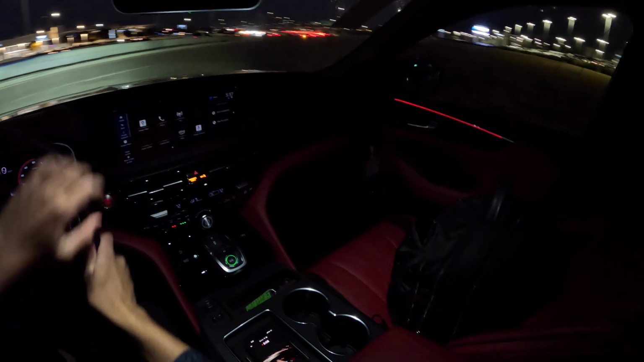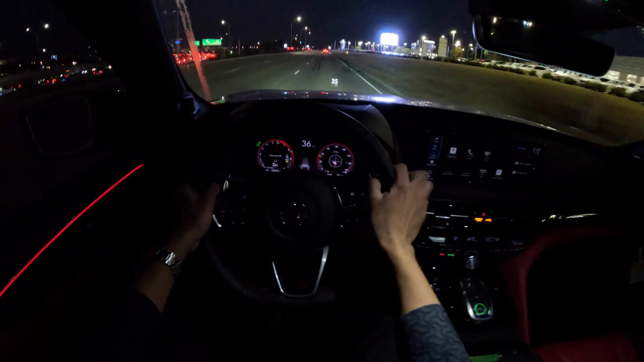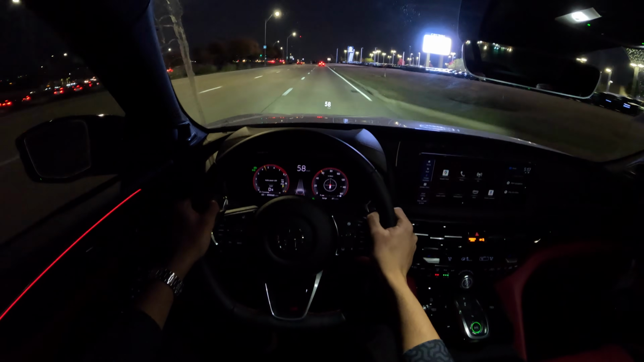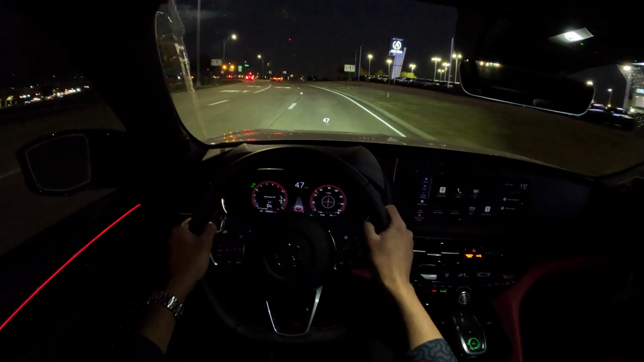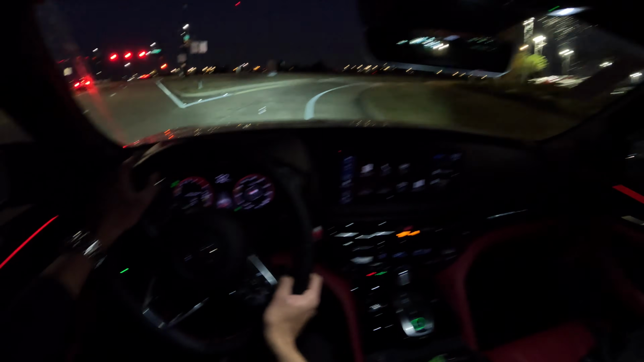I'll leave this light on for now so you guys can kind of see the interior. Very nice and smooth acceleration from the MDX Type S. These are just such a blast to drive.